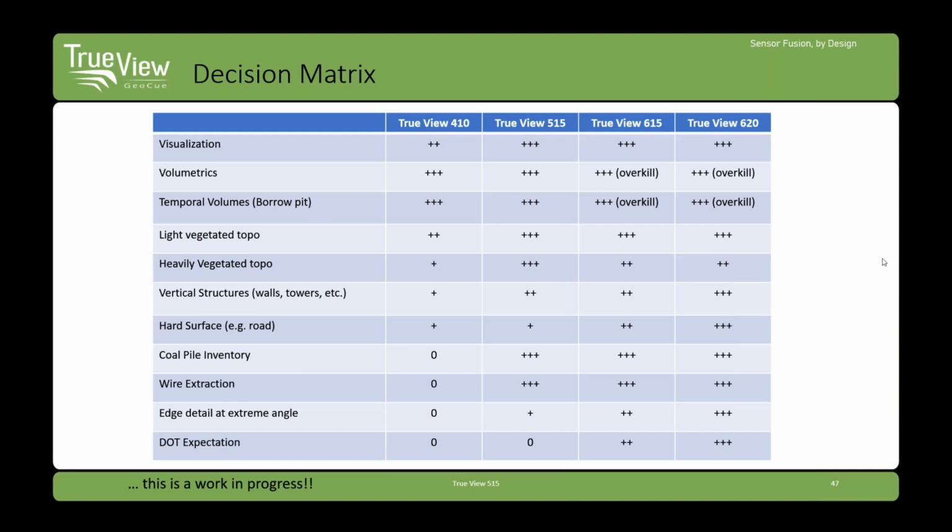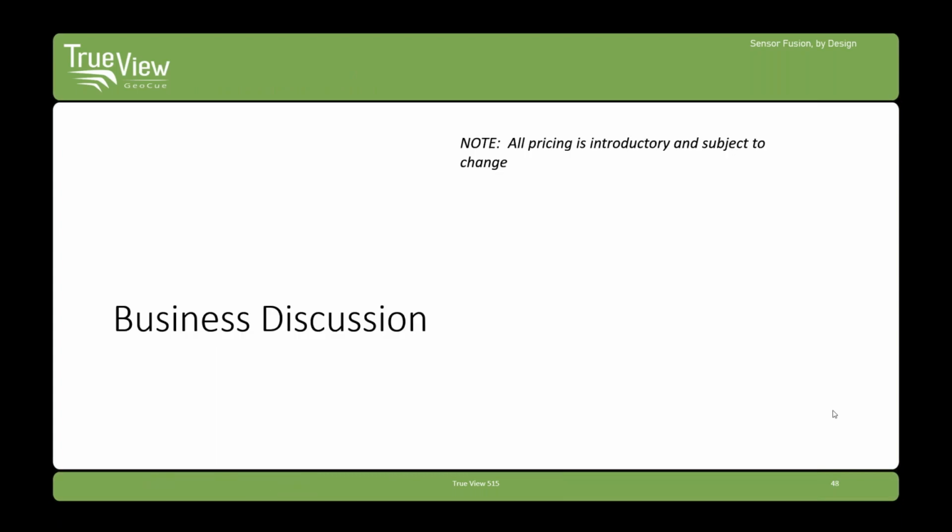And I've tried to give an indication based on common things like hard surface or coal pile, et cetera. And then one at the bottom I call DOT expectations. What does the Department of Transportation expect you to have? They expect you to have a RIEGL. So that's over here. Business discussion.